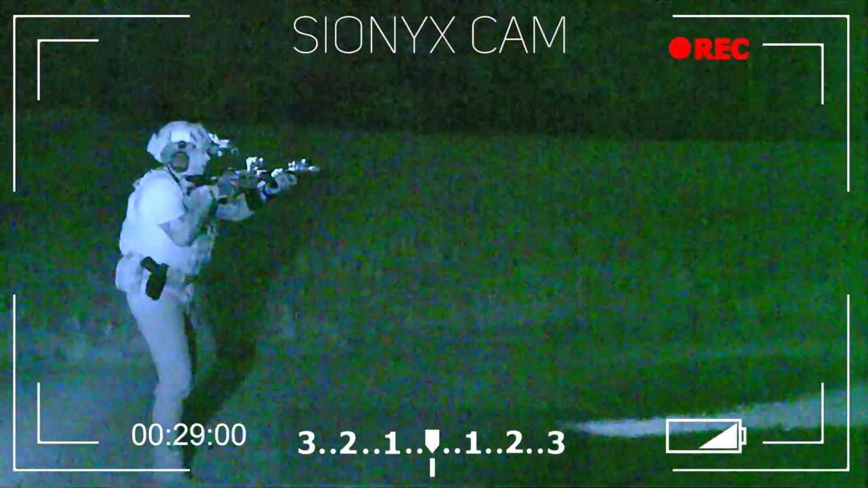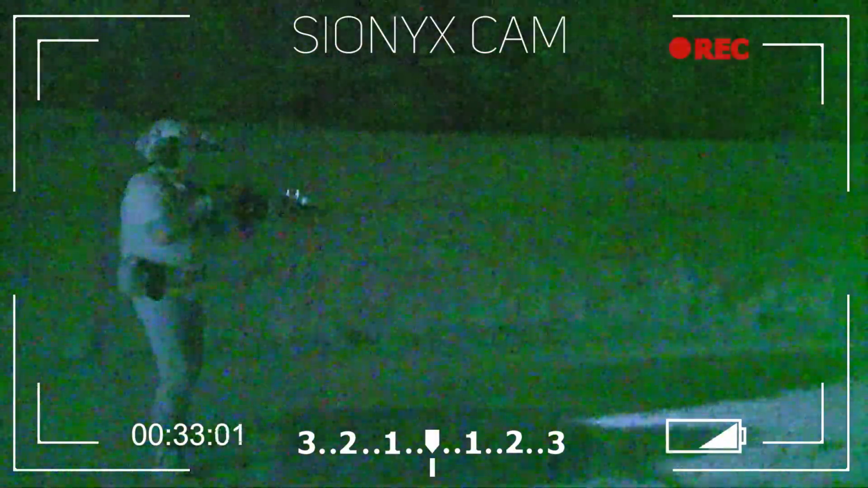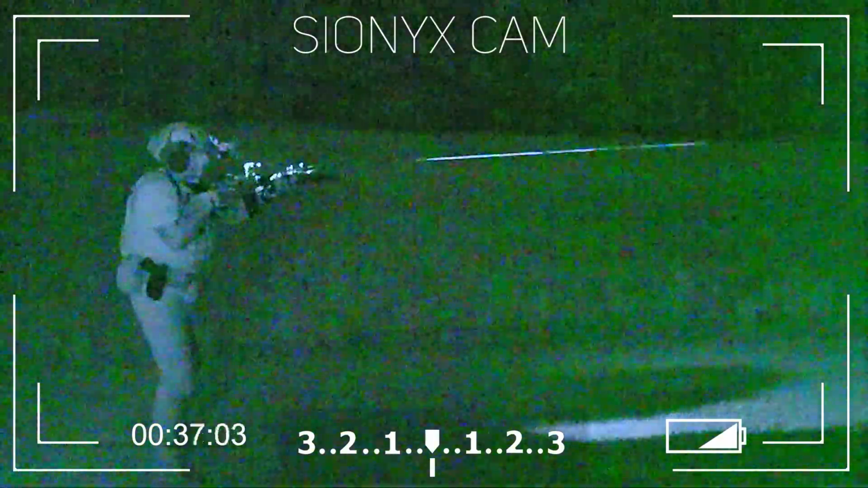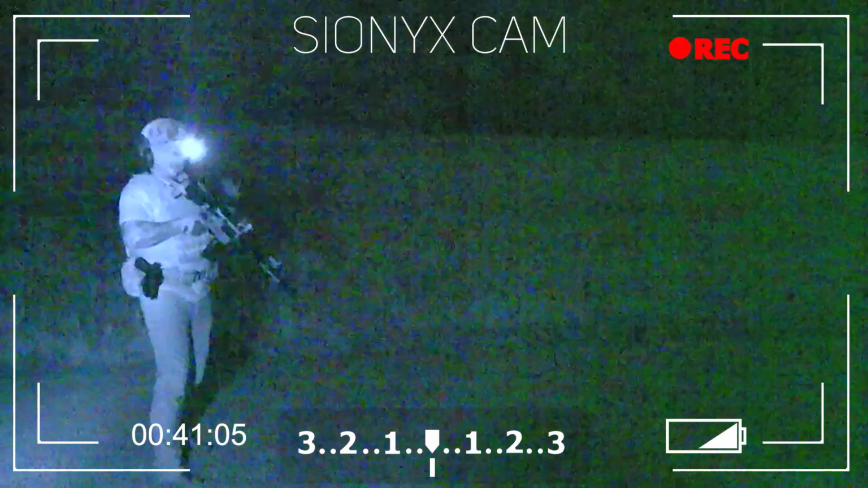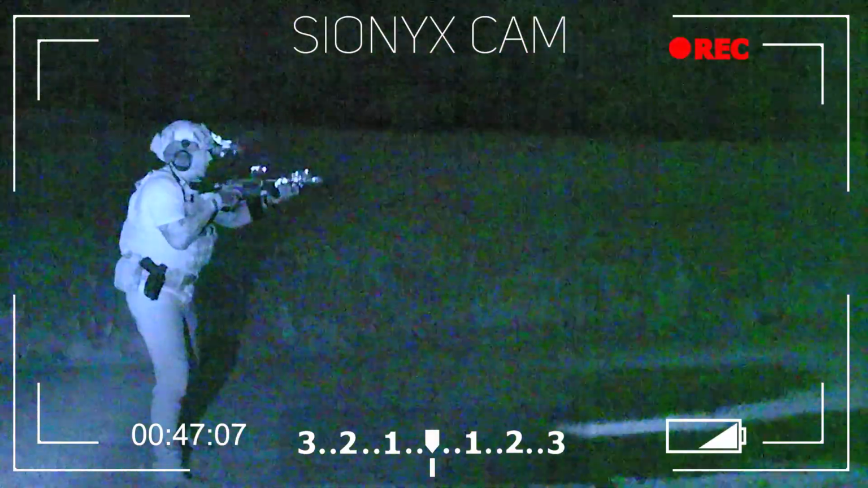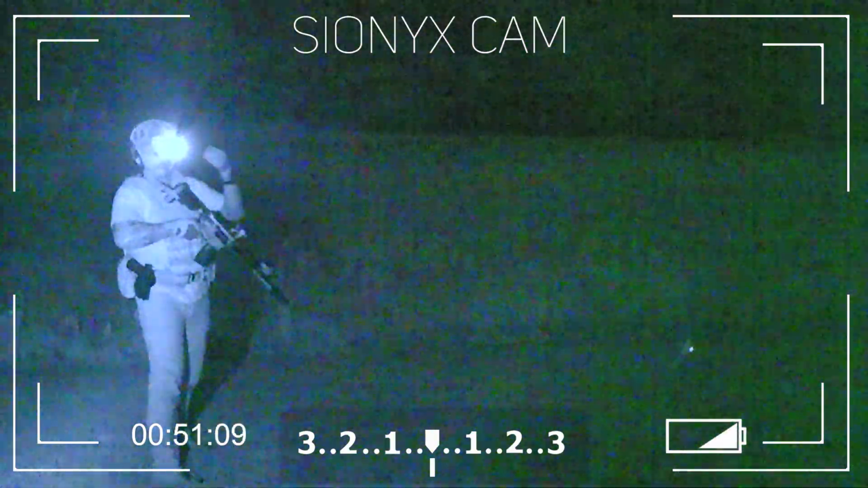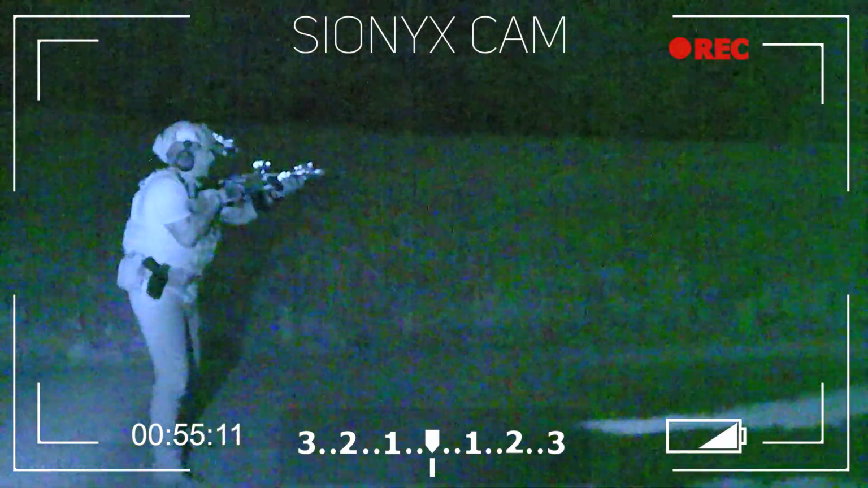Oh yeah. So what we're getting here, we can still engage with the IR laser on through the PVS and all that. The COTI is not really interfering. It's obvious that it's there, right? So you get the laser. So it's not like the signature being fed to the COTI is blocking your IR laser. It's all still right there.